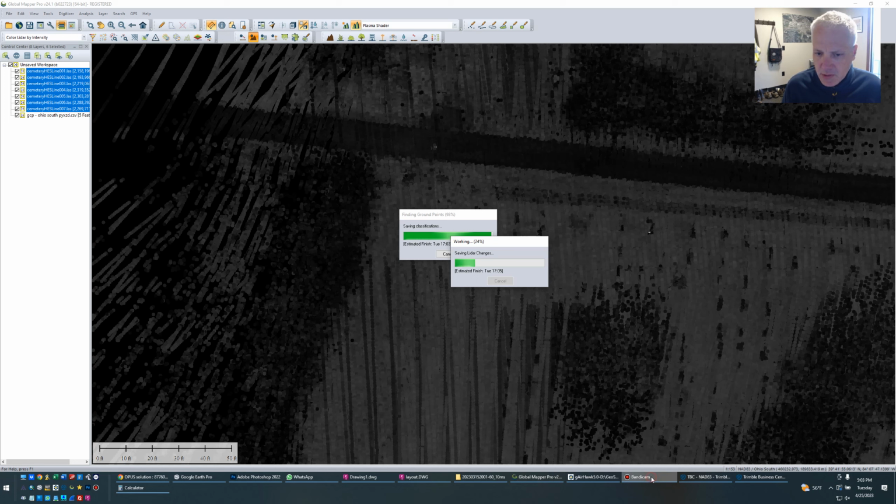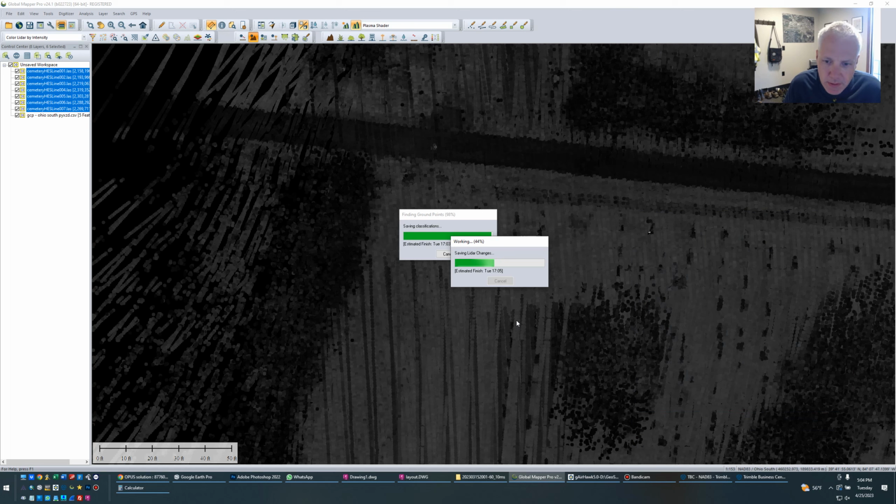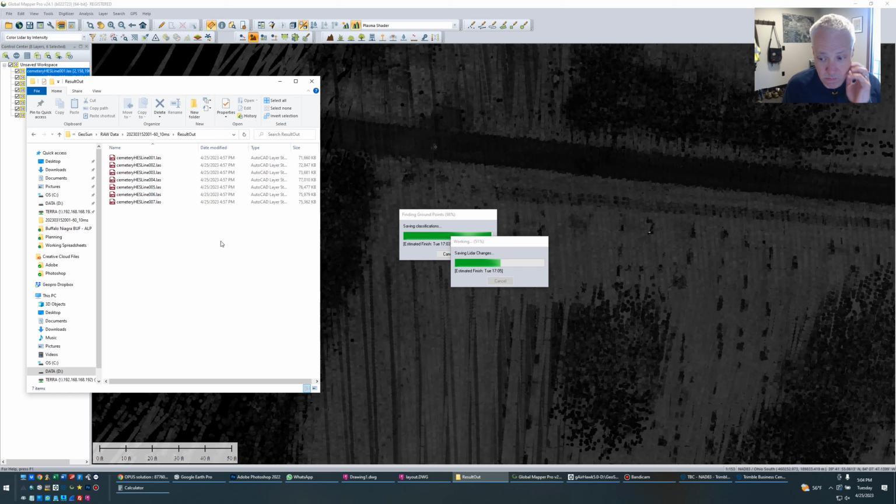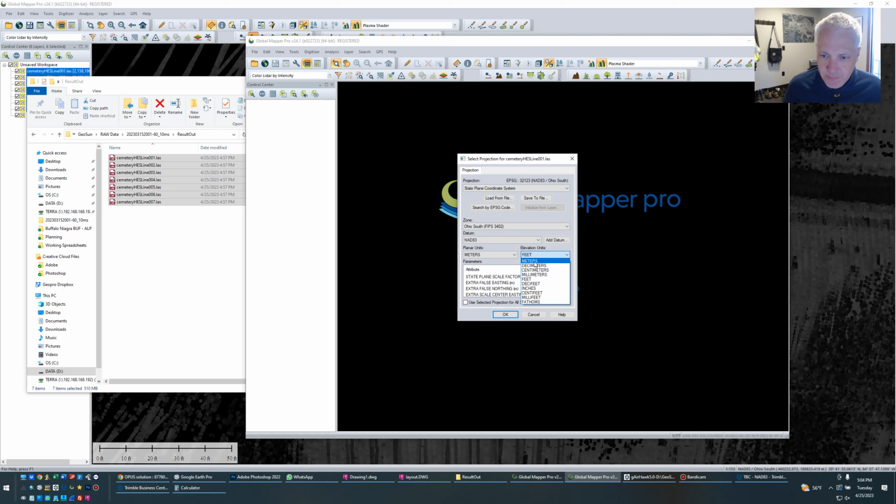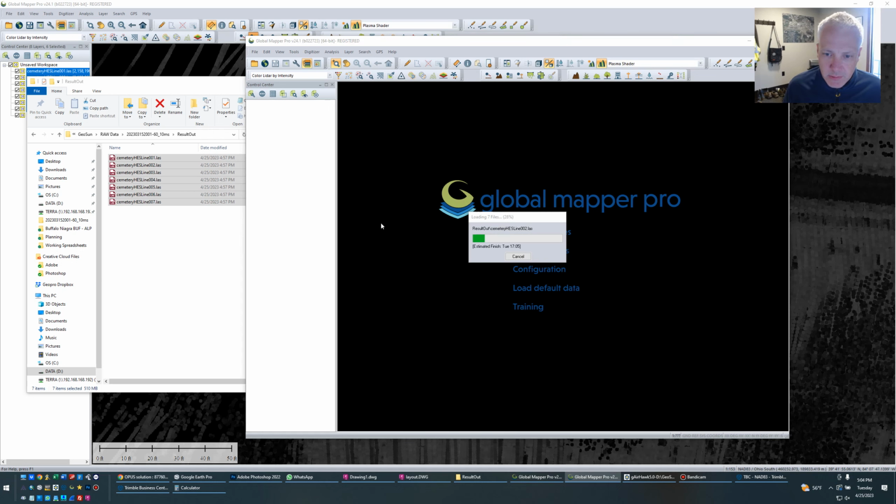I'll be right back. Let this finish. While that's still running in the background, let me open a new window. Come on, Global Mapper can do it. This is all running on a laptop, so it's not record fast. I'm just bringing this data back in again. I want to look at it from colorization.